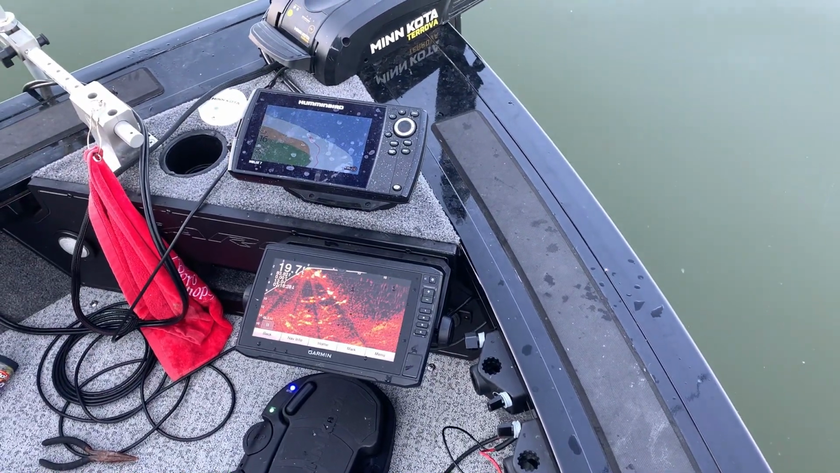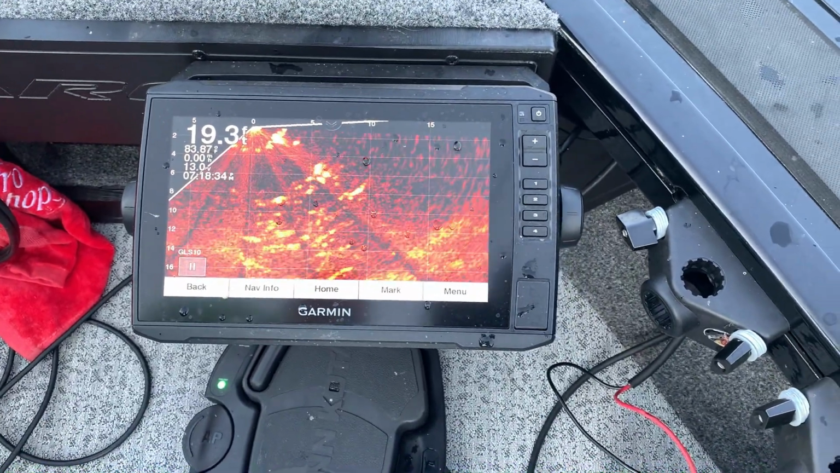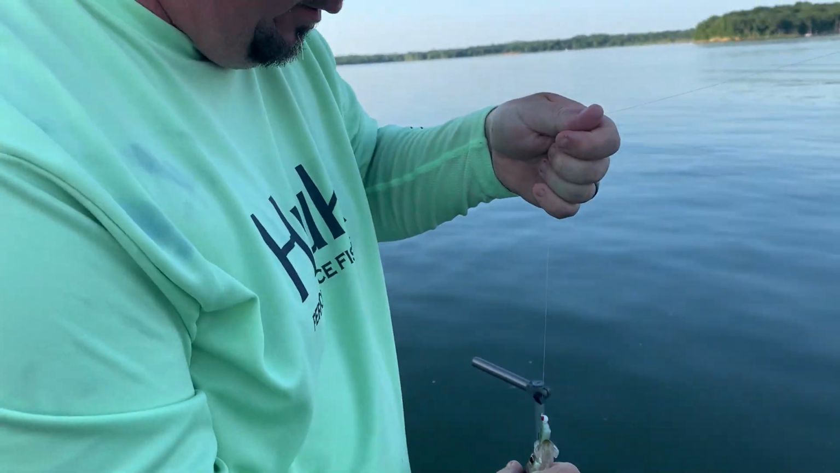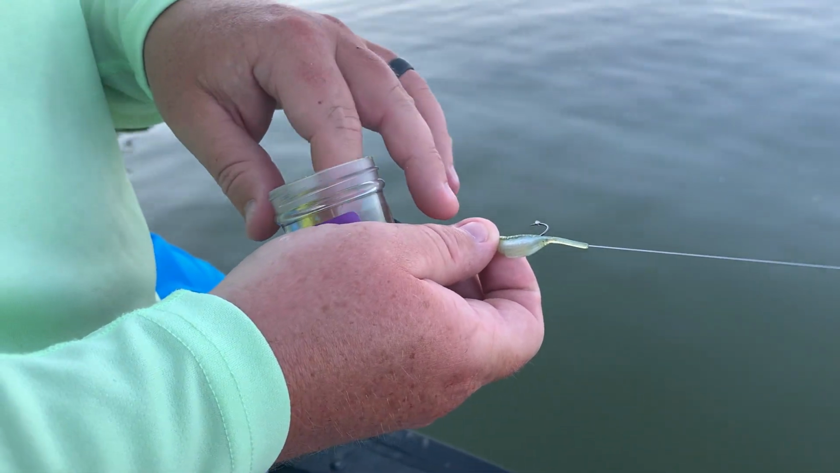Very, very good size. I really need to get the Active Captain, so that is so cool. See how big they are? They're gigantic. Oh, thank you. But anyways, we're on them here at Smithville Lake again.